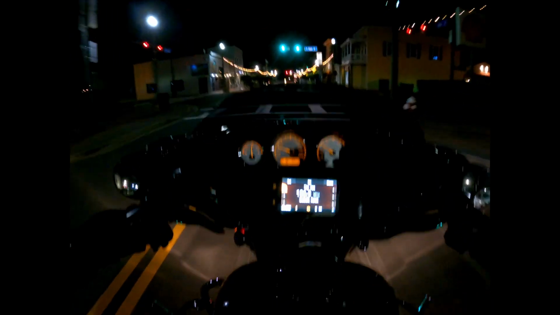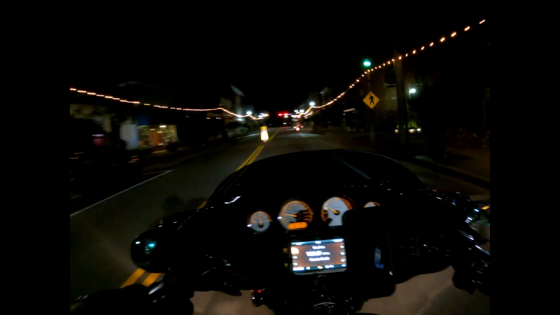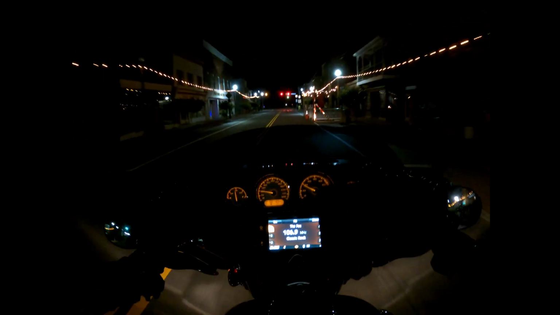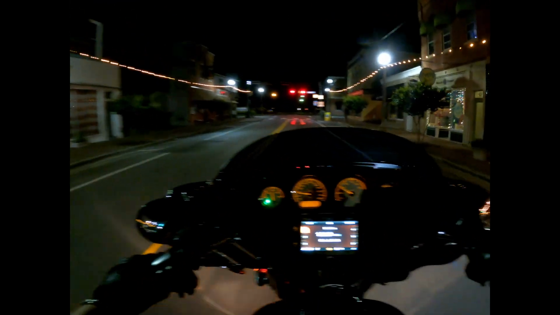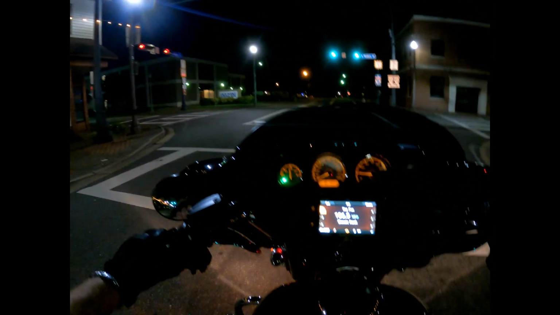They're already let out, but there's usually always police down here, so I don't really want to be speeding. I ain't trying to catch a ticket. Nice little old buildings down here though. Get the Baker's Wife Bistro Bar.